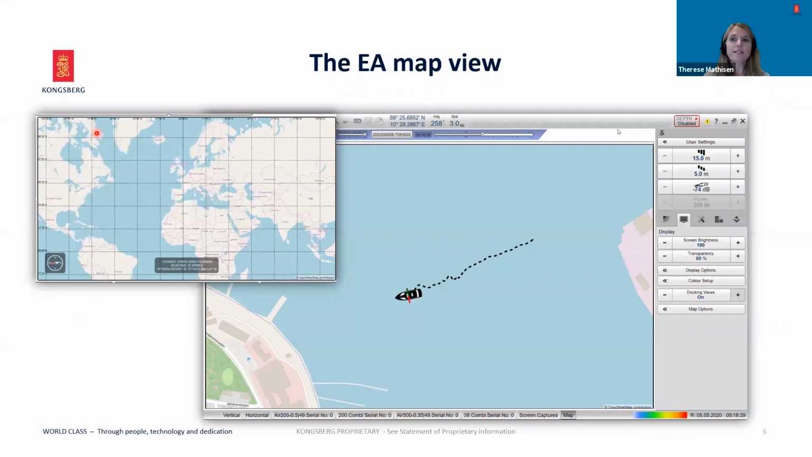New in the latest release is the map view. The map view provides a geographical display of the vessel and its track. If the EA440 is used in sidescan mode, it will, in addition, show an approximate sidescan coverage. The map is currently from either of the online map services, OpenStreetMap or Bing Map, meaning that you need internet access. If you don't have internet access, you can still use the map framework to display the vessel track on graticule lines, giving you the overview of your coverage.